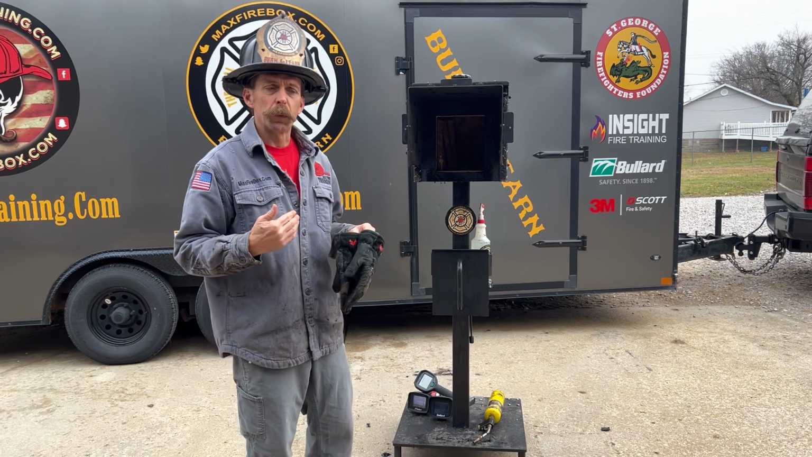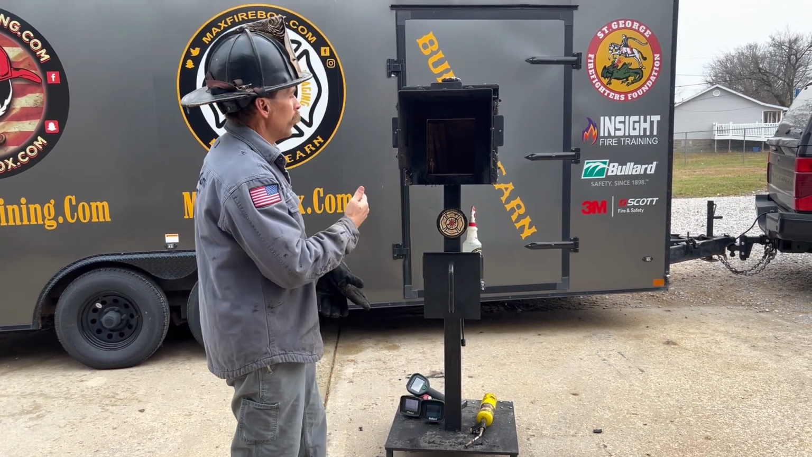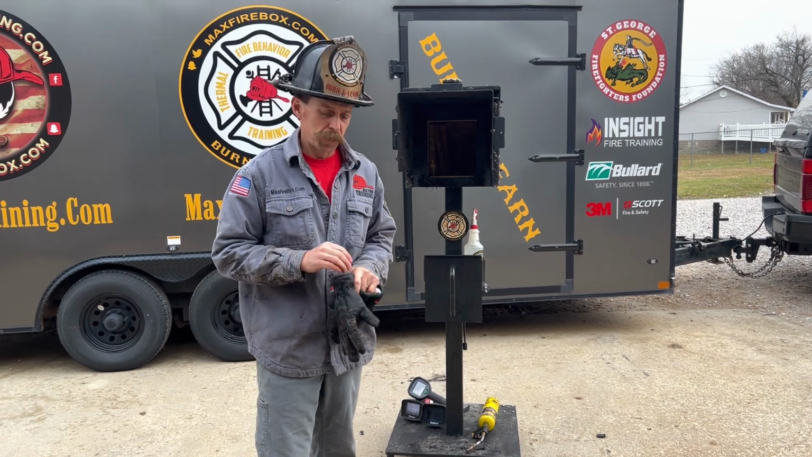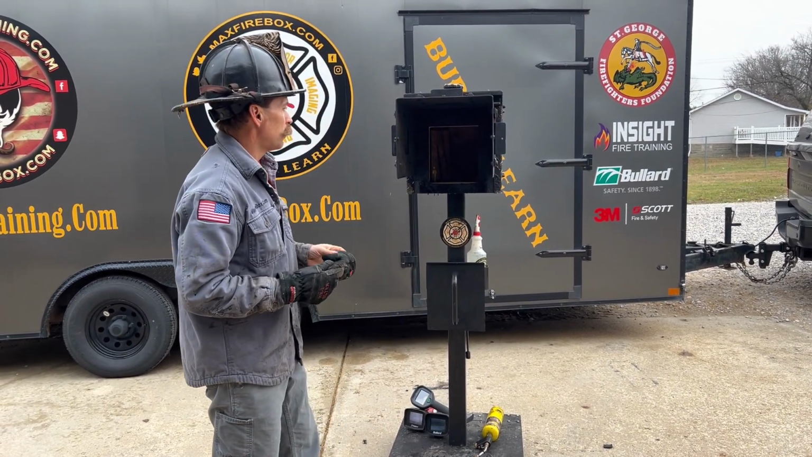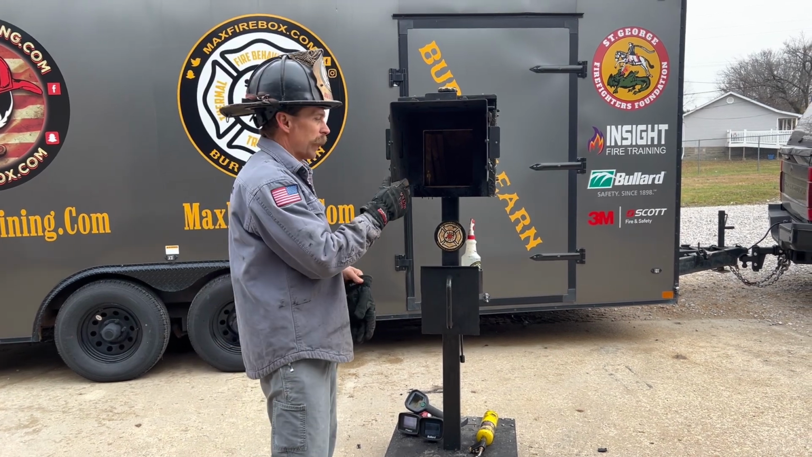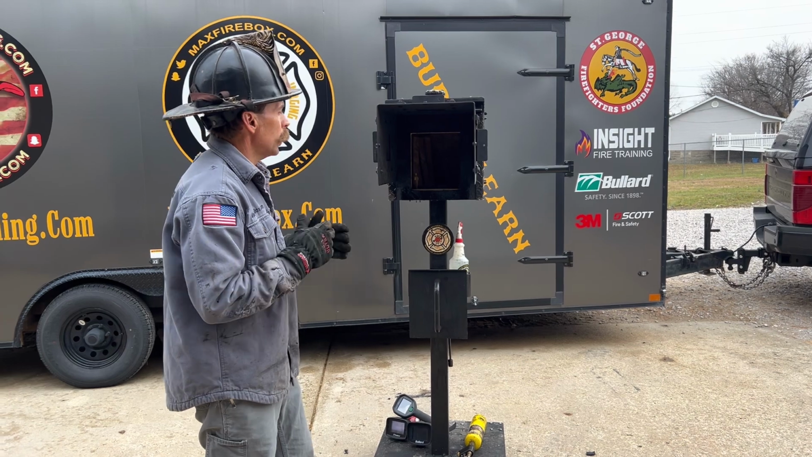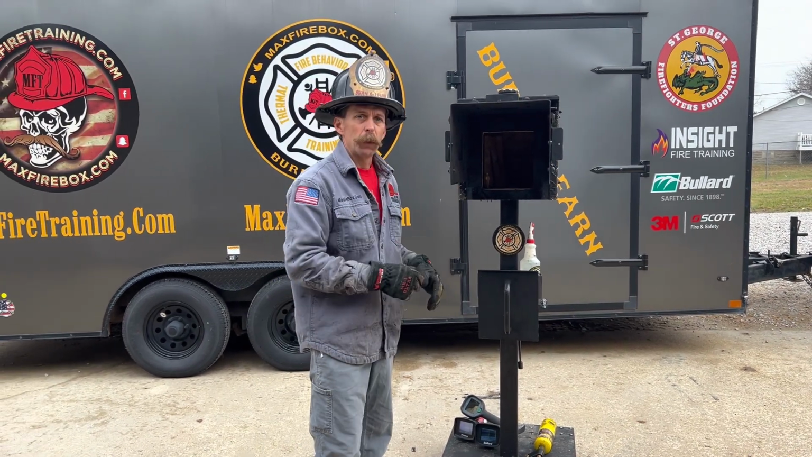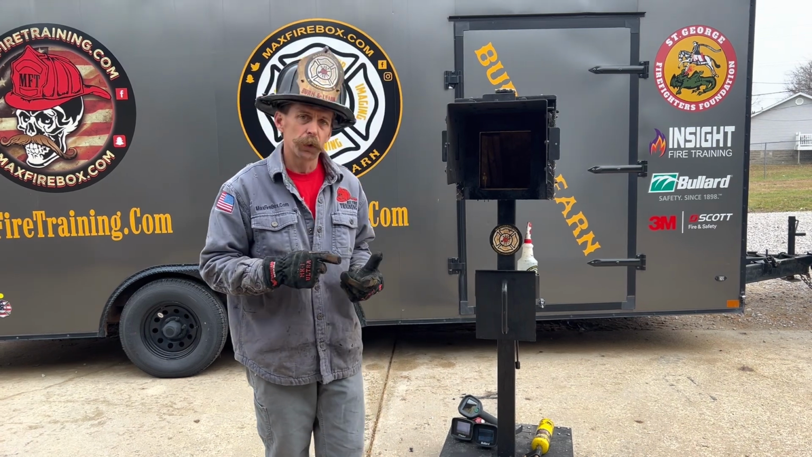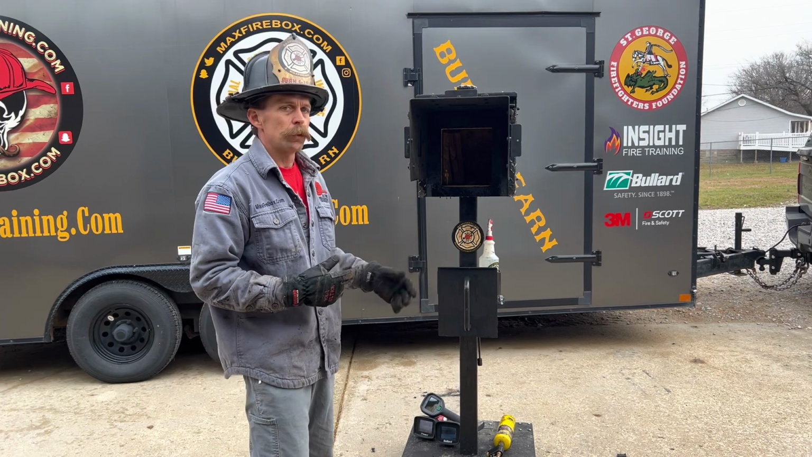What we're doing today is our Max Firebox Phase 1 Burn and Learn, and we're highlighting the attachment for the Max Firebox Phase 1. You can purchase the Max Firebox Phase 1 with or without the attachment, so today we're doing it with the attachment. If you currently own the Max Firebox Phase 1, this is an attachment we can send to you. We send you a fixture, some drill bits, a direction manual, everything you need to attach this to your current Max